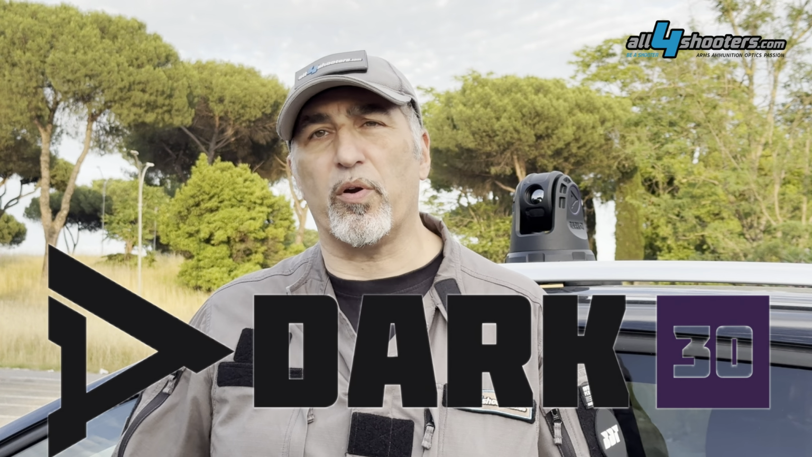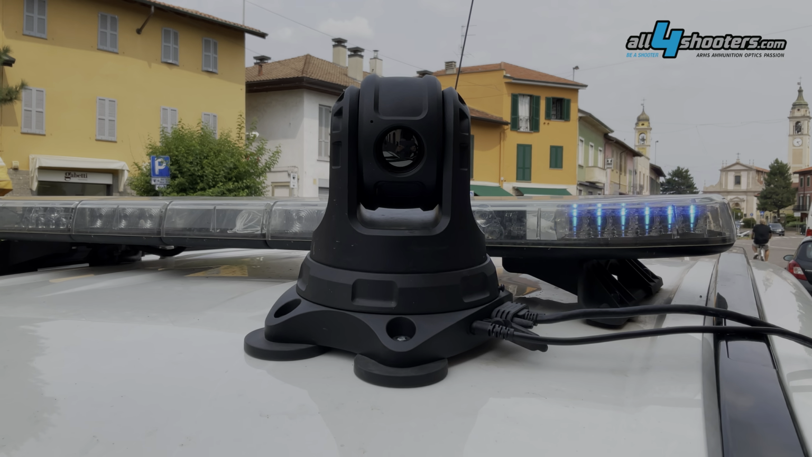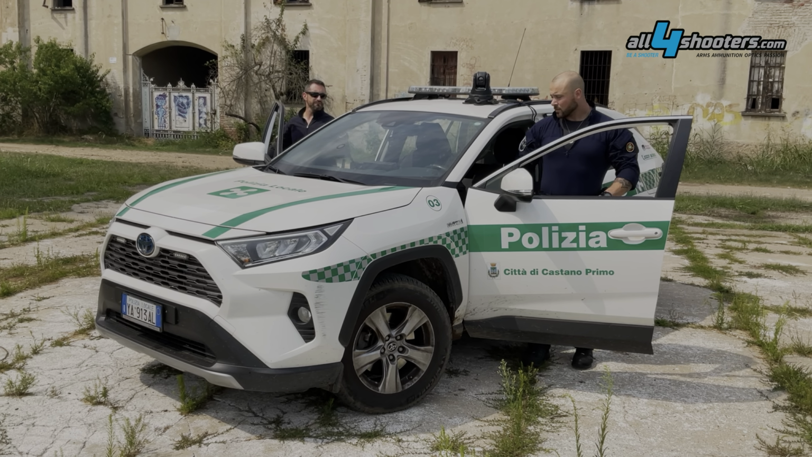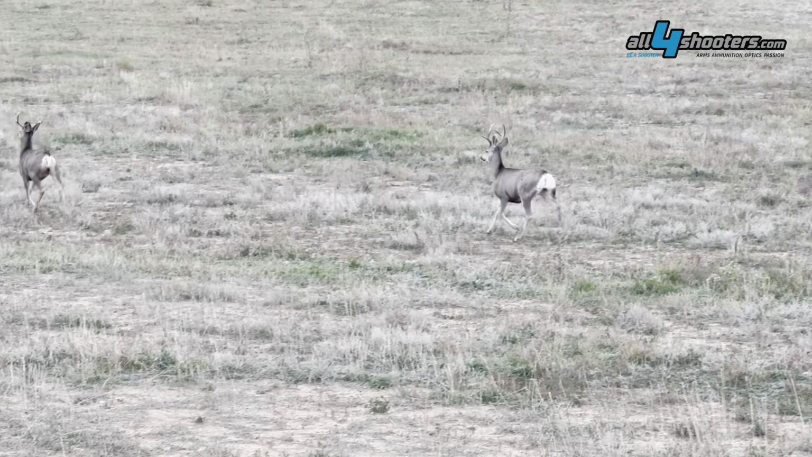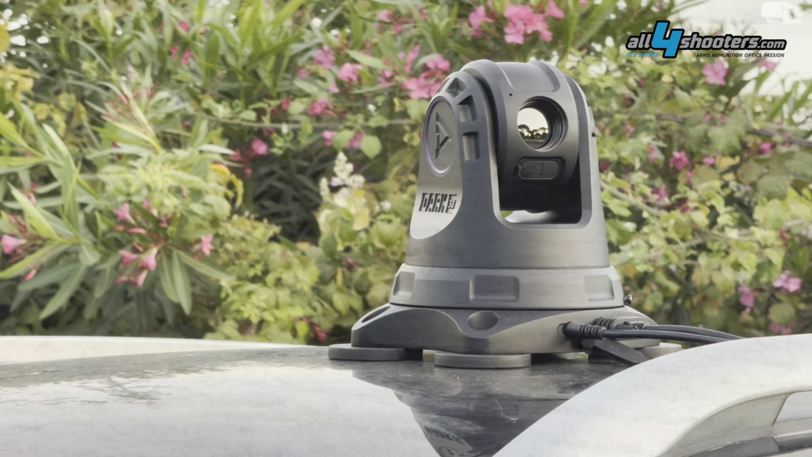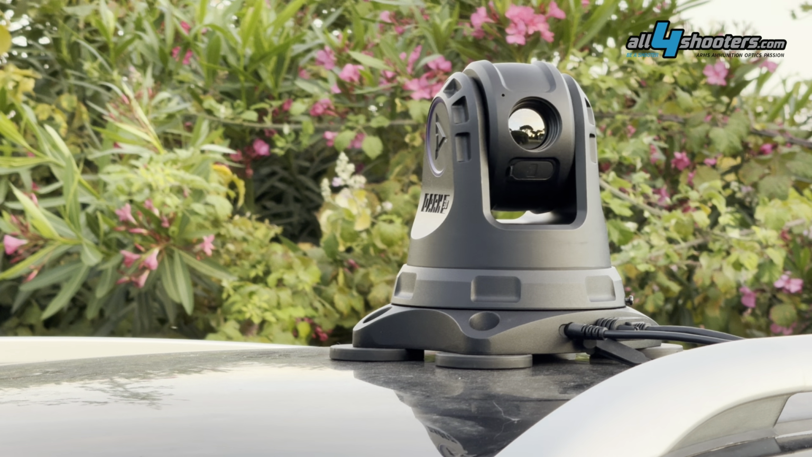The new Defiance 640 PTZ thermal camera from European brand Dark 30 redefines the standards for affordability and performance regarding vehicle-mounted thermal imaging pan, tilt and zoom observation devices. It's designed for professional and advanced civilian use, ideal for police, private security and government agency needs, including game management and fire prevention. An external mounted PTZ thermal system offers many advantages over a simple handheld.